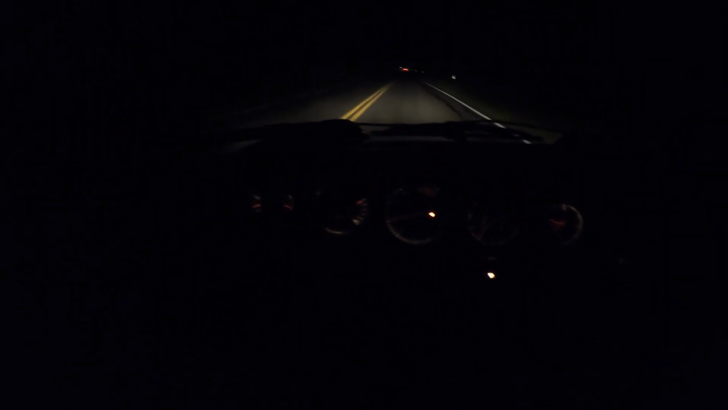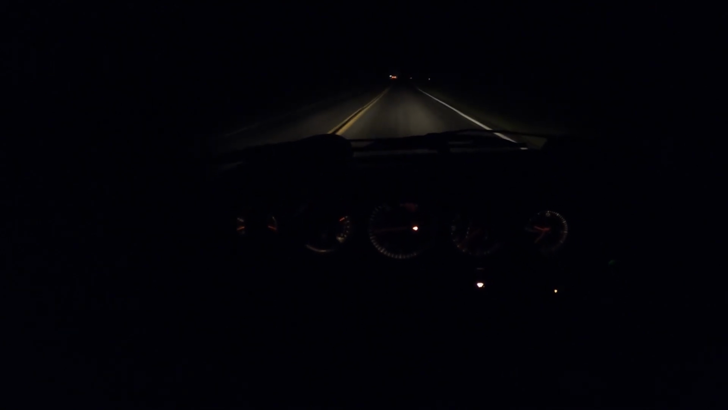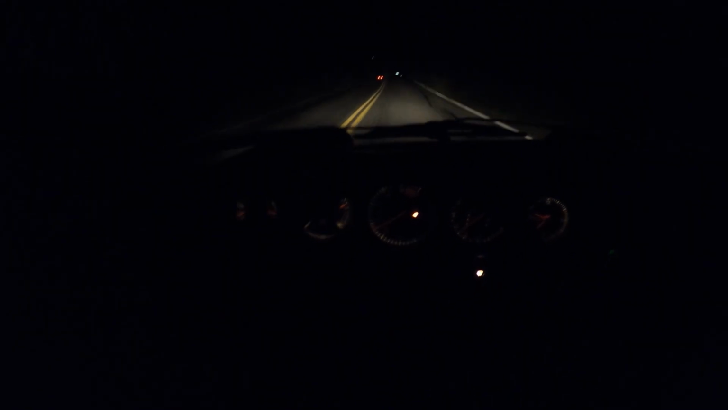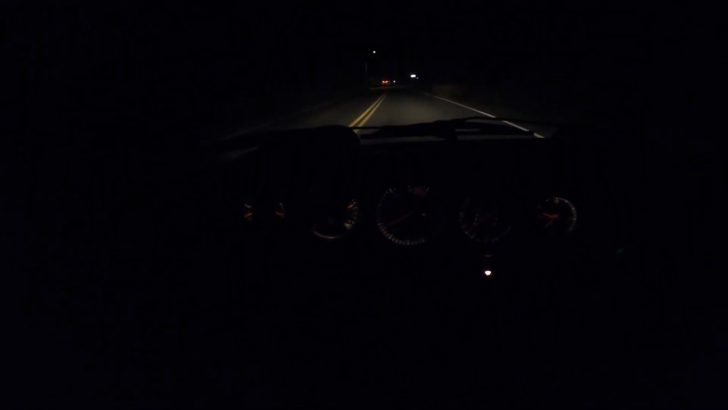The blip in the second is because the gearbox isn't totally warmed up yet, so these don't like to take really hard, fast shifts, especially in that first to second. So I usually just ease it through. The flywheel's already slowed down quite a bit, so I'll give it a little blip just to make sure that it's rev matched even on the upshift.